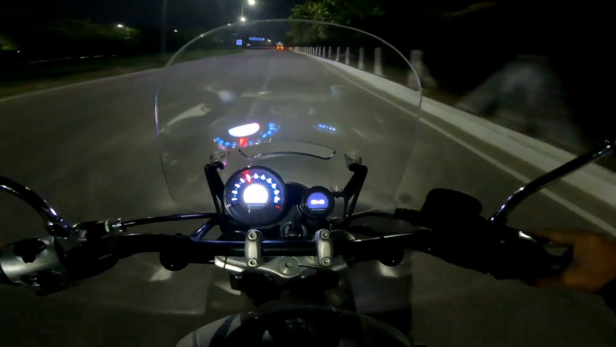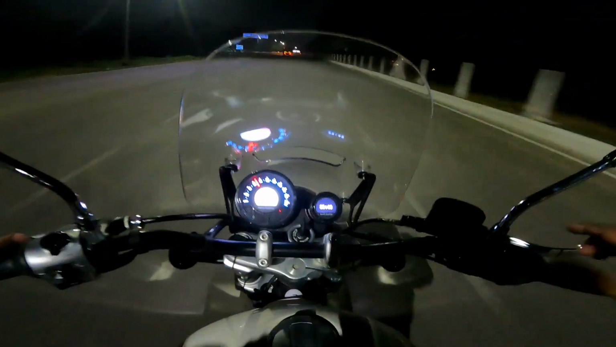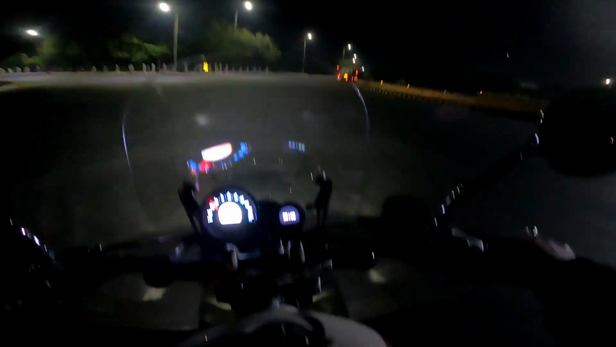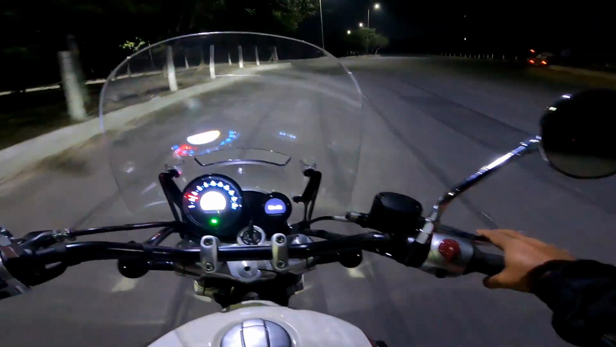The other two, the Interceptor and the Conti GT, they get halogens. This one is an LED setup. Honestly, I prefer the halogens as compared to this one.